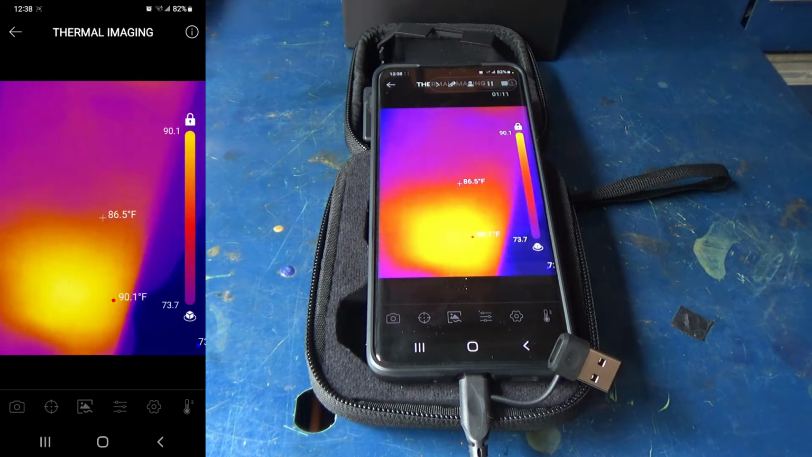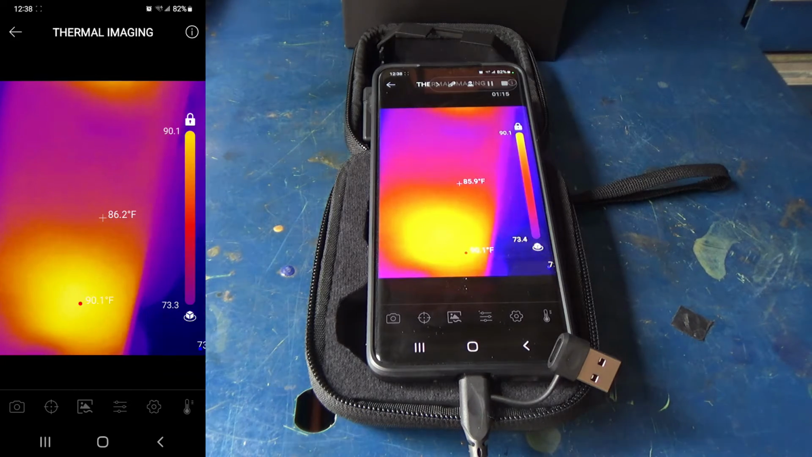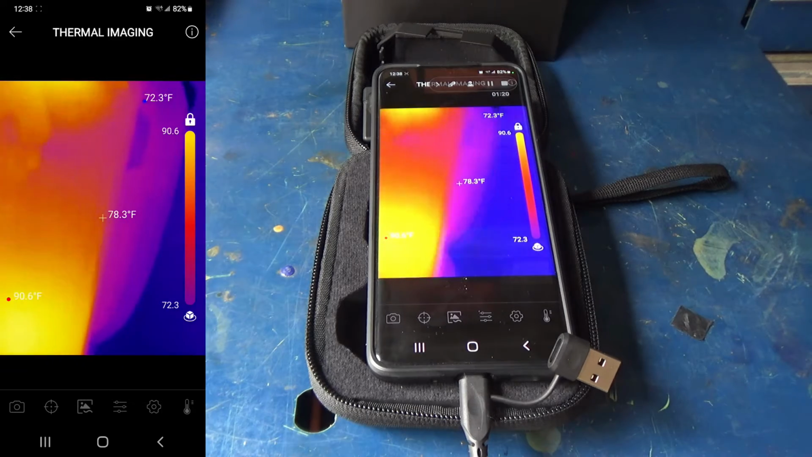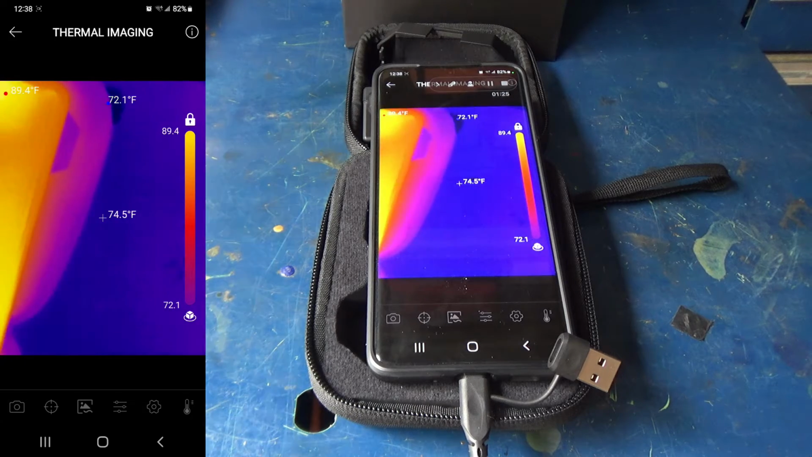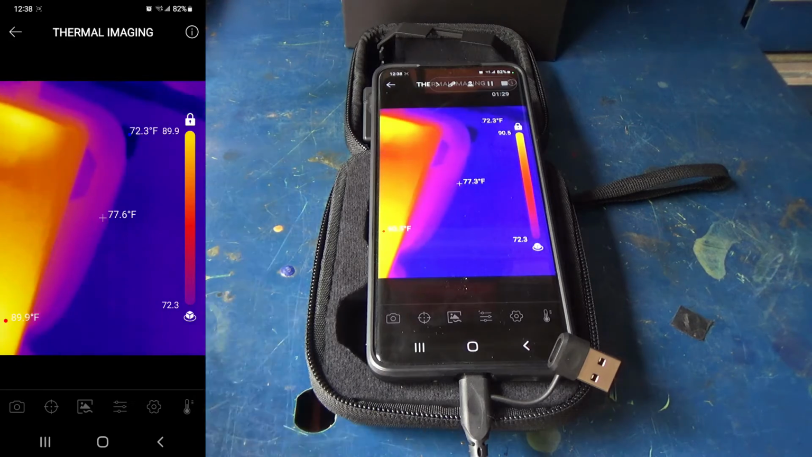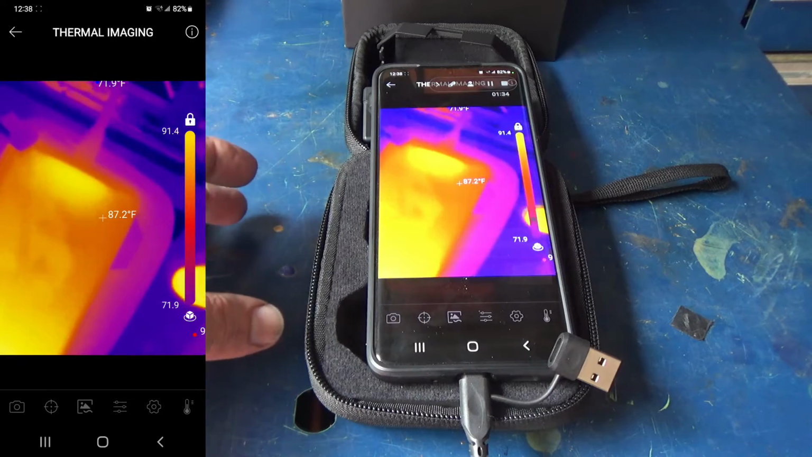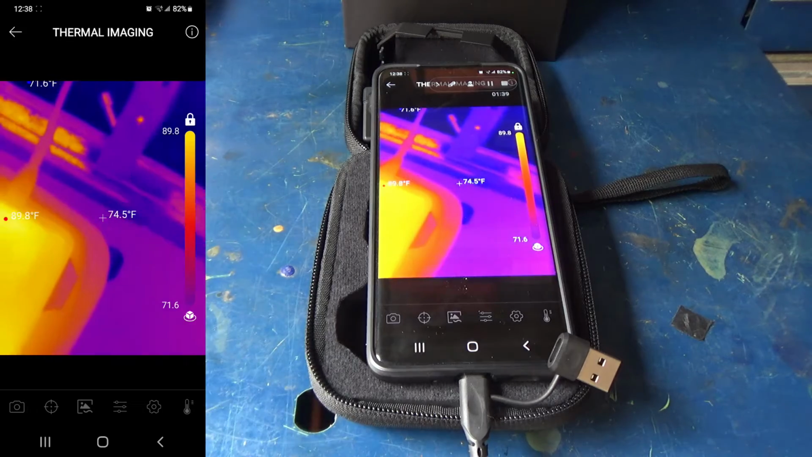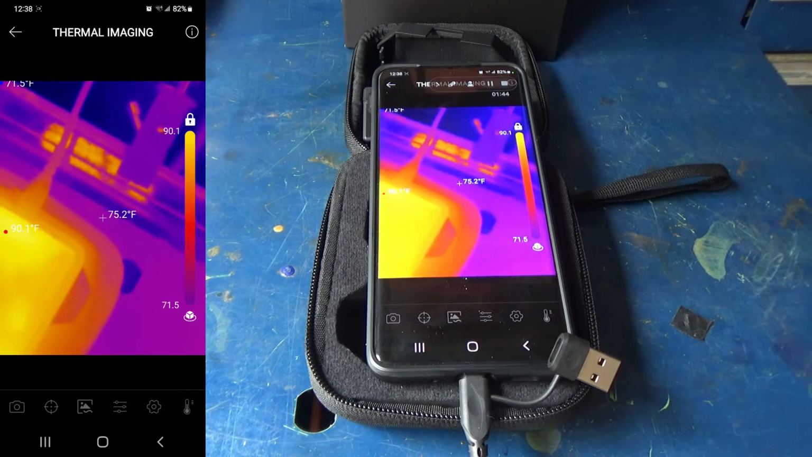But let's, I'm going to take it in. I'm going to show you looking at a circuit board on my computer and where the focus really comes in. Because depending on how far you are from a particular item, that's where that focus comes in. You can have this sitting kind of far out of your way. You might be down here working on a circuit board or whatever, and you want this mounted 2 feet above where you're working, so it's out of your way. But you want to be able to look at the screen and look at the items on a circuit board or something like that.